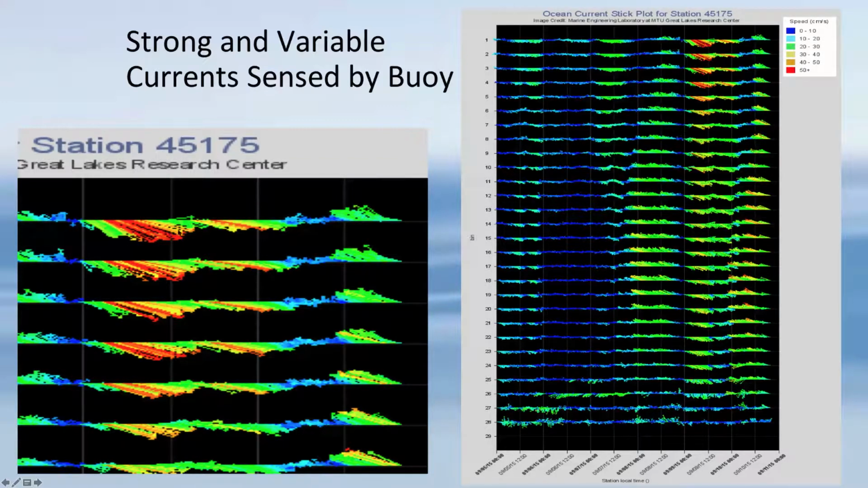The magnitude of the current is related up here in the upper right-hand corner to the speed of the flow. So the bright orange colors are greater than 50 centimeters per second, or about greater than a knot. When the vectors are pointing below the line, as they are now, then that's flow to the southeast. That's flow out of Lake Michigan into Lake Huron. And similarly, when the vectors are above the line and pointing to the upper left, that is flow to the northwest, or flow out of Lake Huron into Lake Michigan.